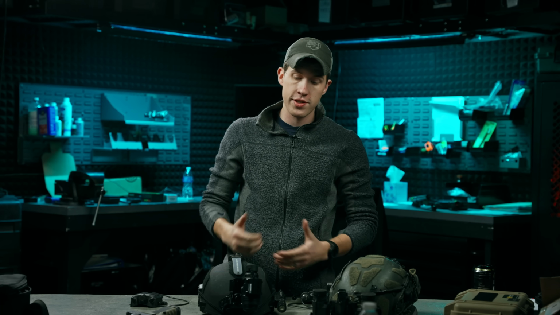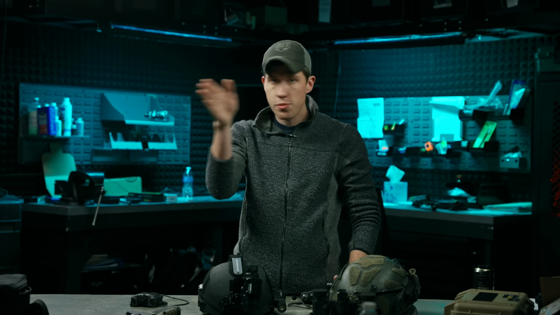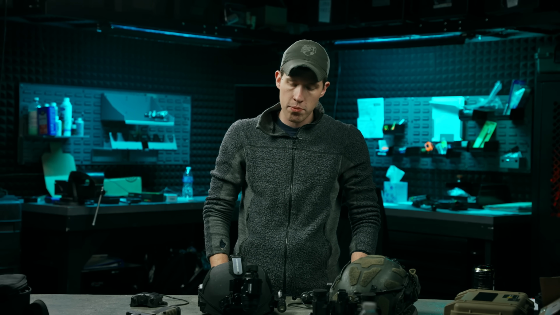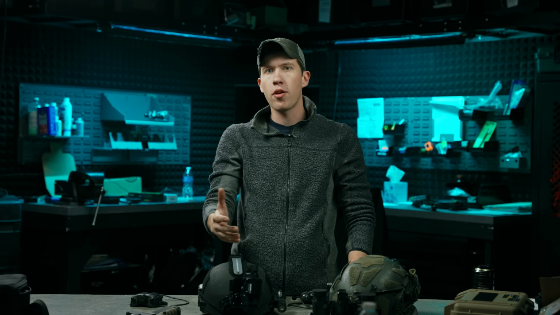First off, this is still probably a couple generations or models away from being viable for running and gunning. As an observation device, if I were to wear this on a helmet and just pan and look around, and there's a decent amount of ambient light, say a full moon or maybe sort of in the middle, definitely not no moon at all, it could be used, it could be effective. But there's a couple things that I'd like to see change with this particular device for it to be head mountable really well.